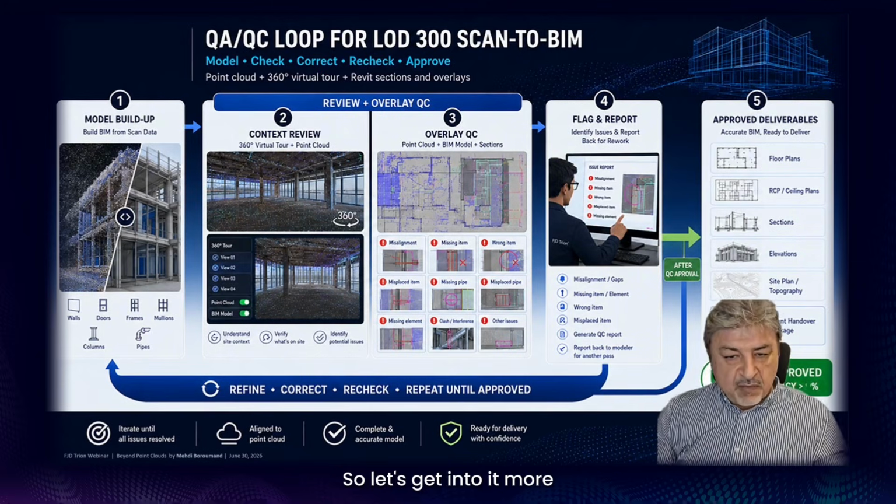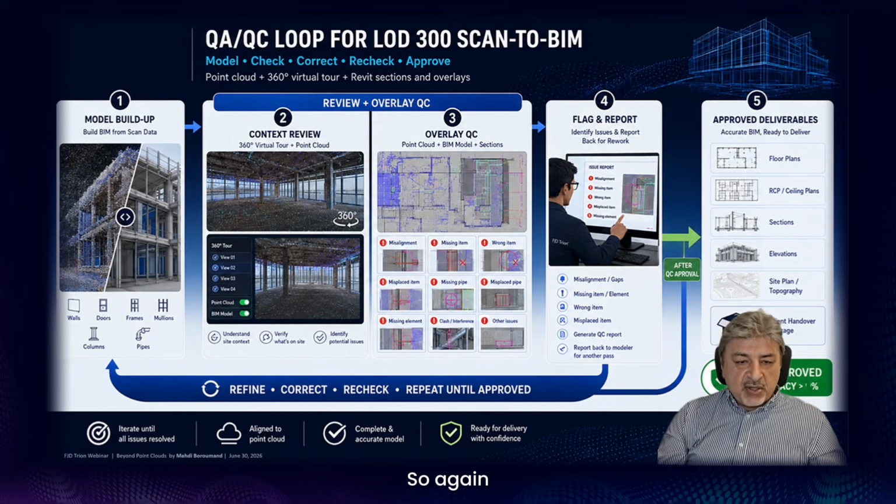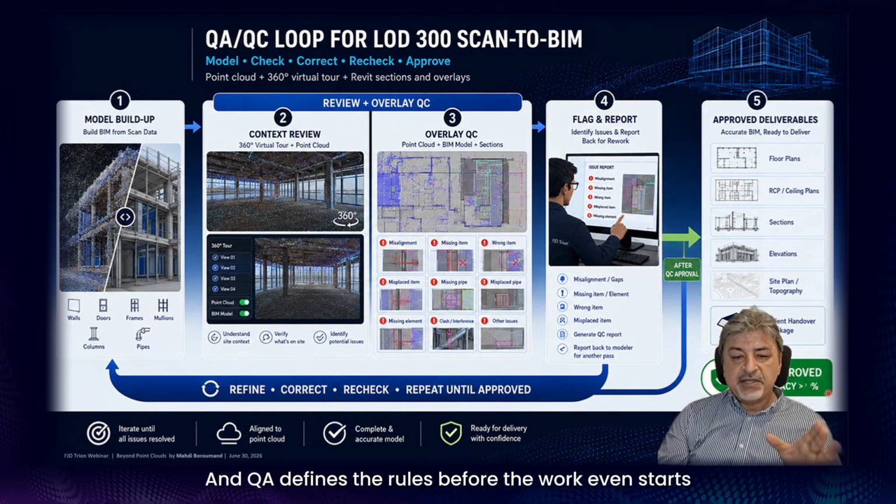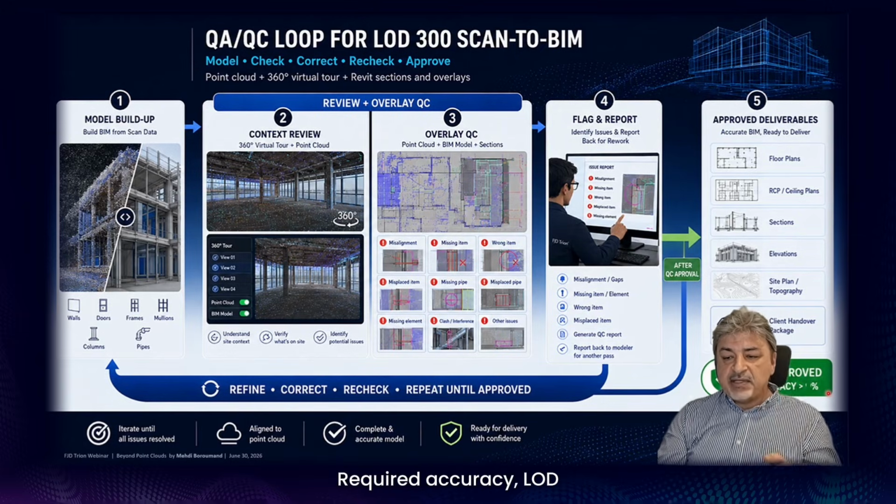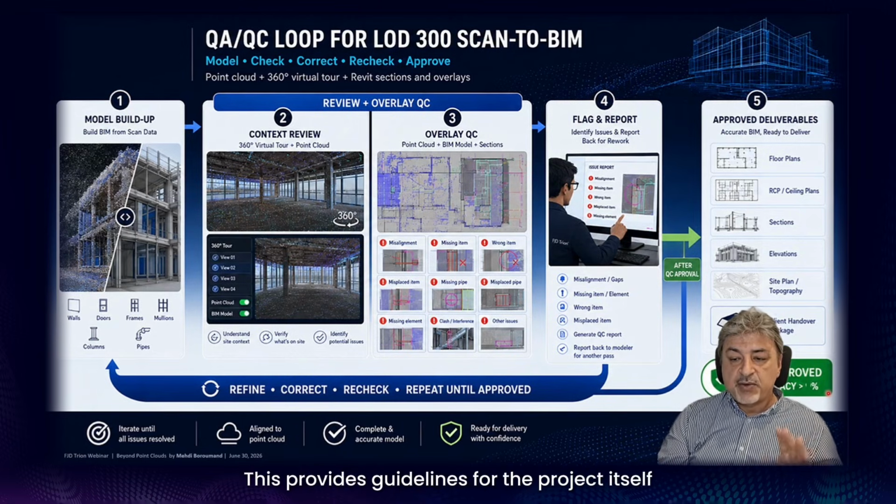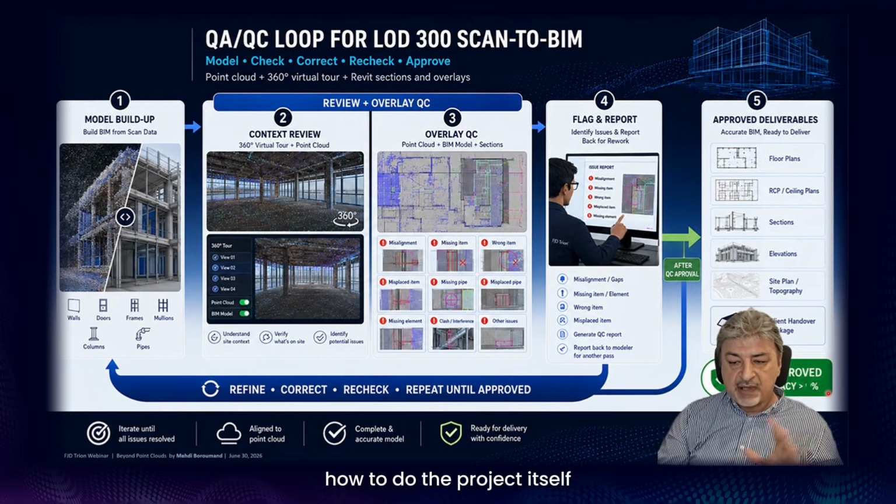So let's get into more breakdown of how we do this in terms of validation. Back to the modeling part, this slide shows how we validate the model. QA pretty much defines the rules before the work even starts: required accuracy, LOD, deliverables, tolerances, review process, responsibilities, and approval method, how we're going to approve this. These are part of QA. It actually provides us the guidelines for how to do the project itself.